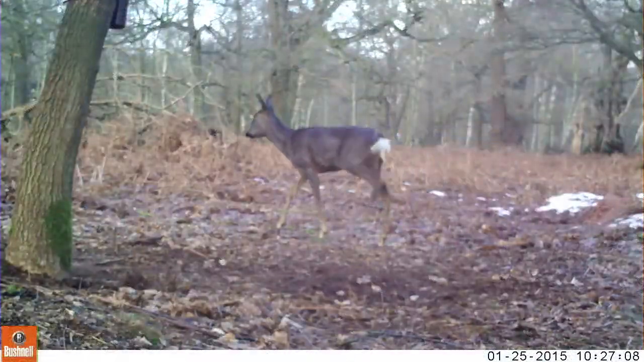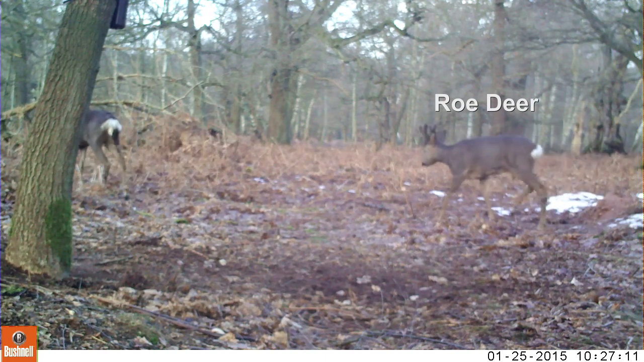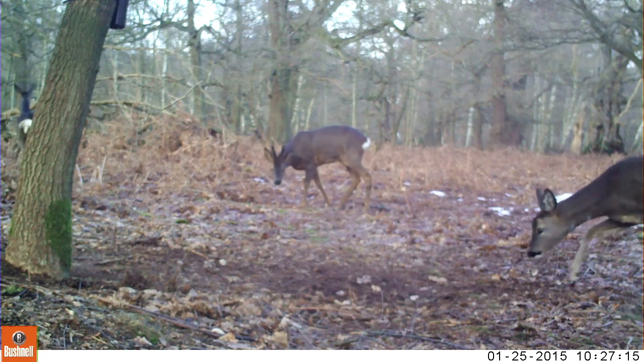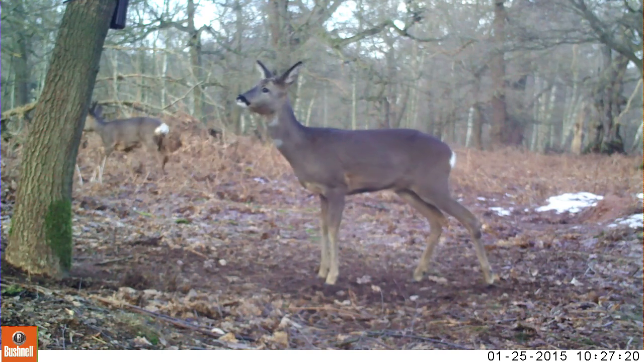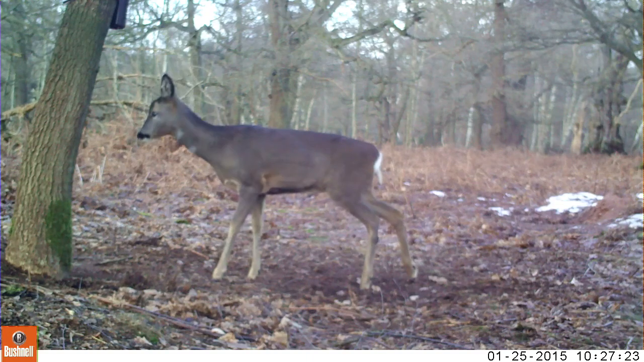Besides the more commonly seen species, the cameras recorded also some of the more elusive species like this group of Roe Deer. Roe Deer is said to be solitary, but it is known that in the winter months they will form groups of 2 to 3 individuals.